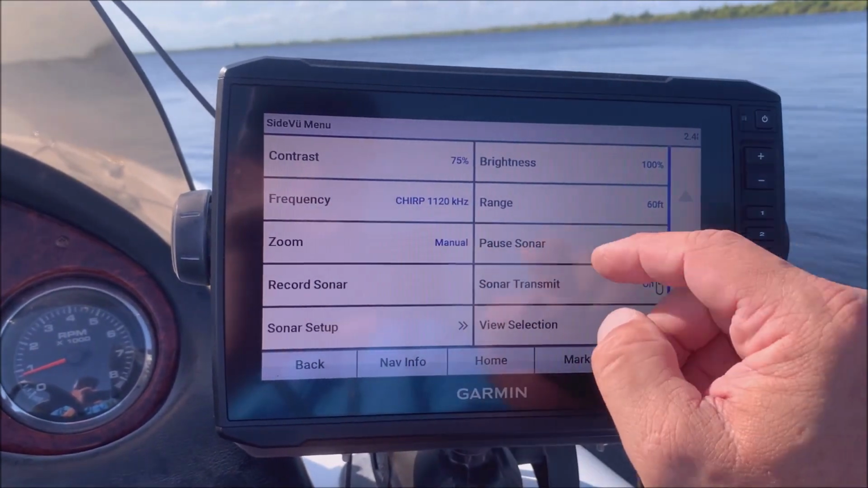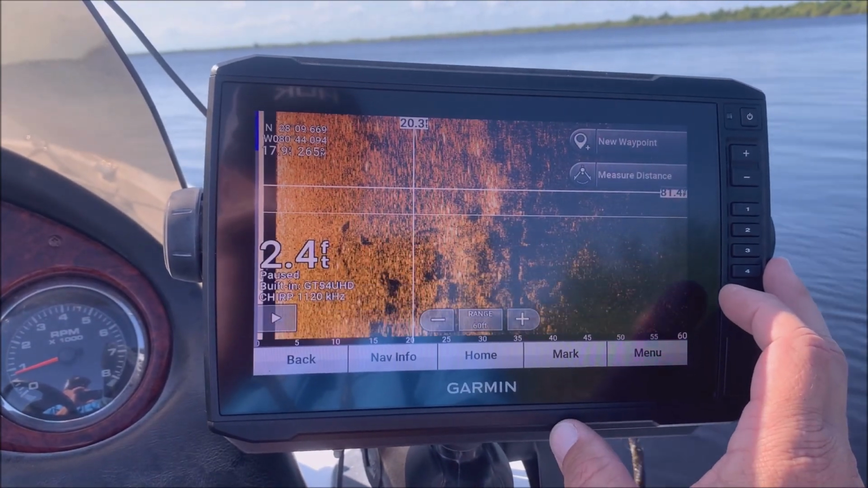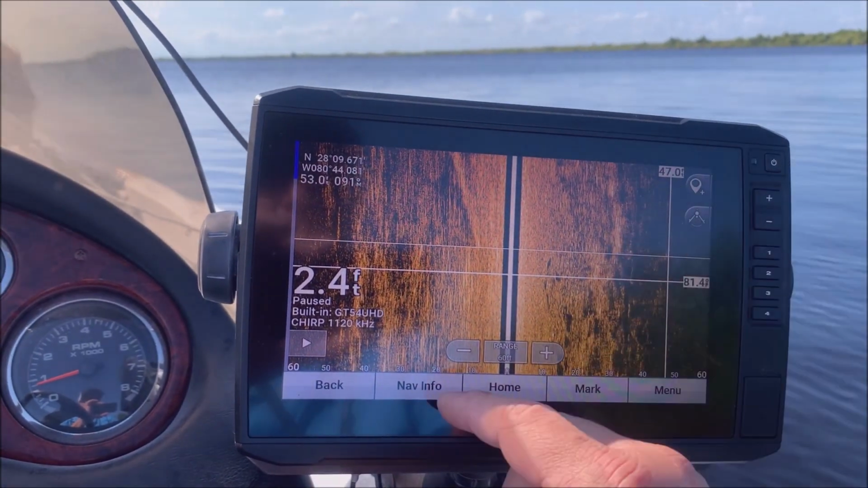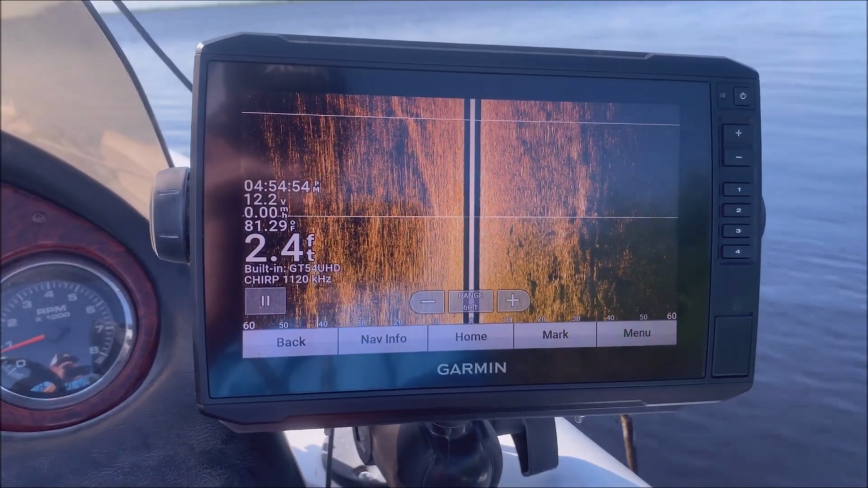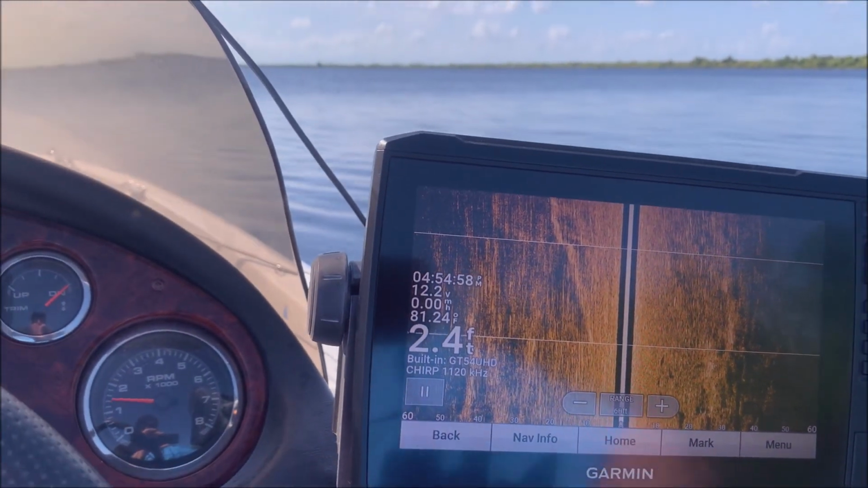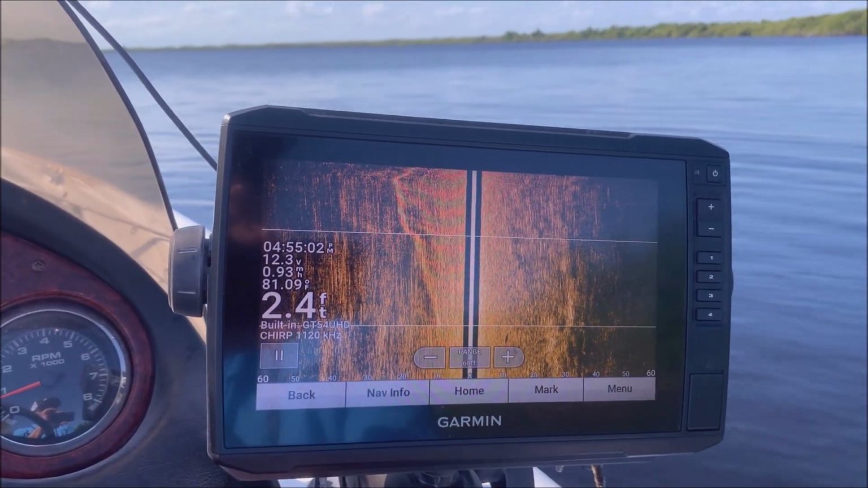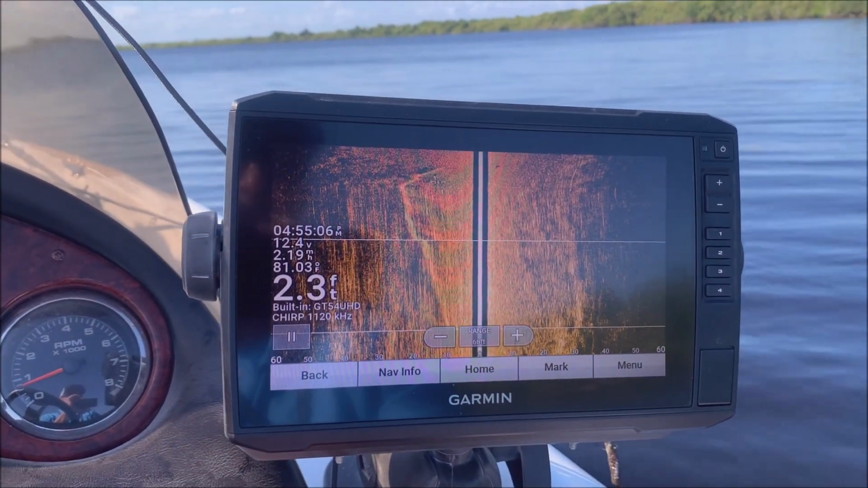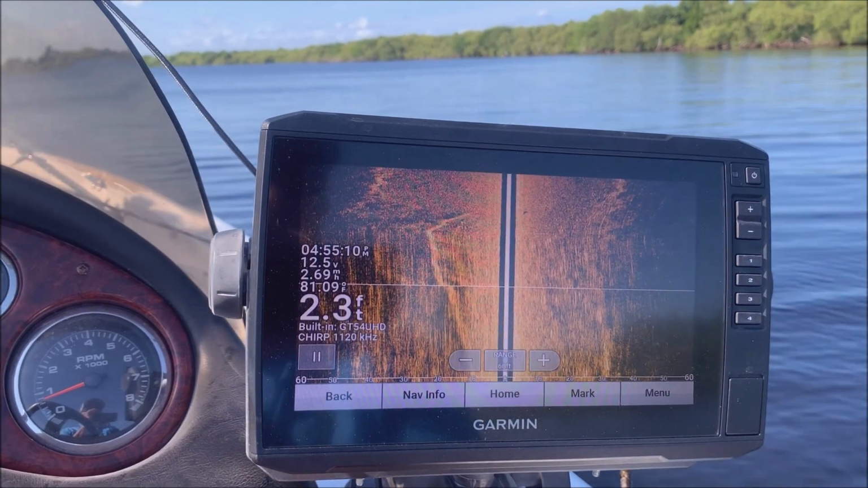The next thing is pausing the sonar. Now you can pause the sonar. Let me unmagnify it there. You can pause the sonar to see whichever way you want to, or let's say if you see a piece of structure you want to fish, you can pause the sonar. I'm going to start the boat up so we'll get a little better picture. When you're not moving, you don't get a great picture on side view, or any fish finder, for that matter, but particularly on side view.